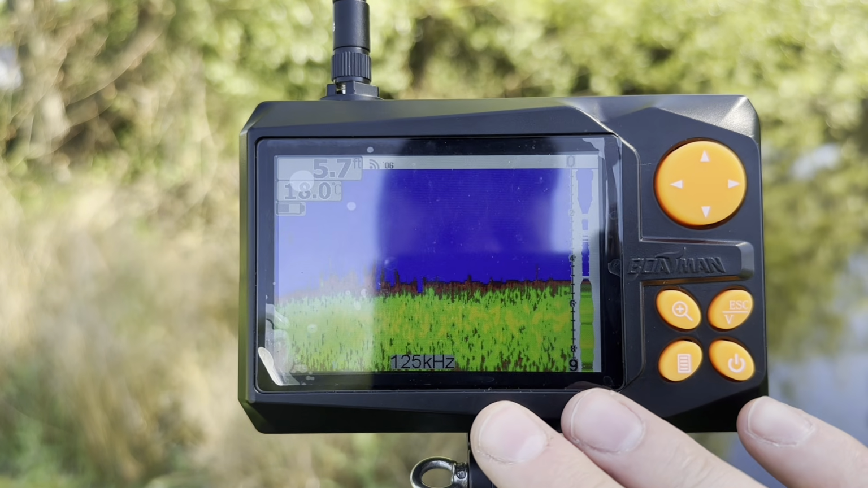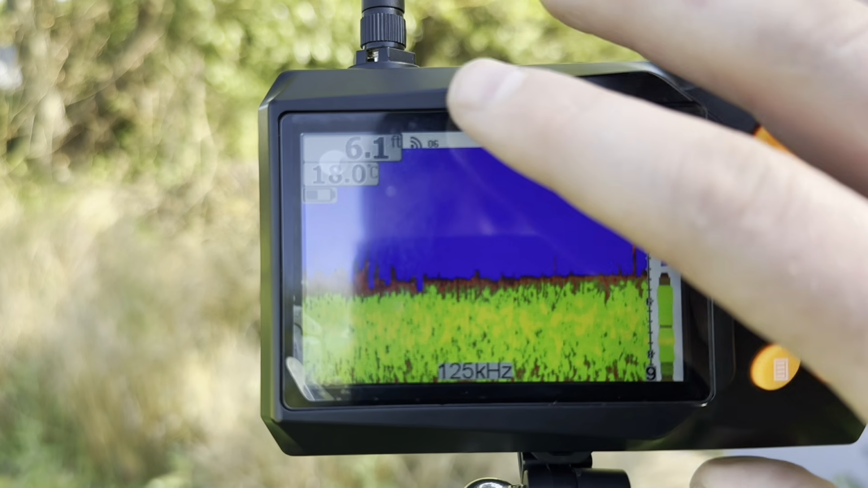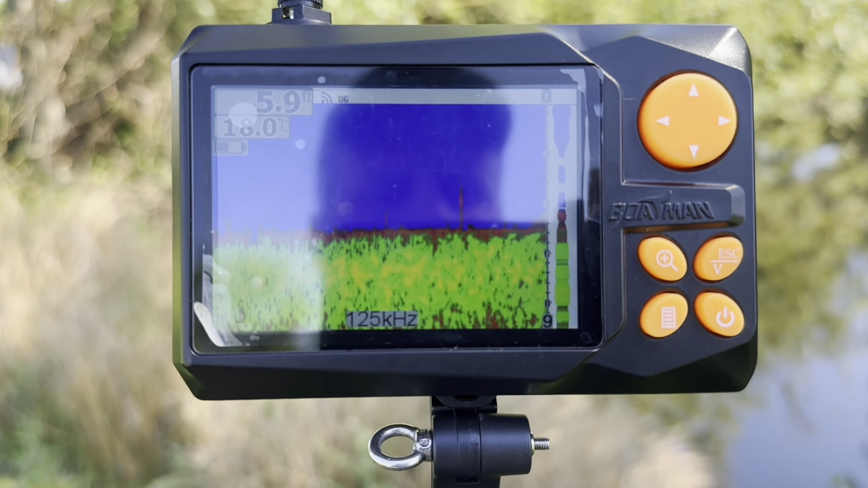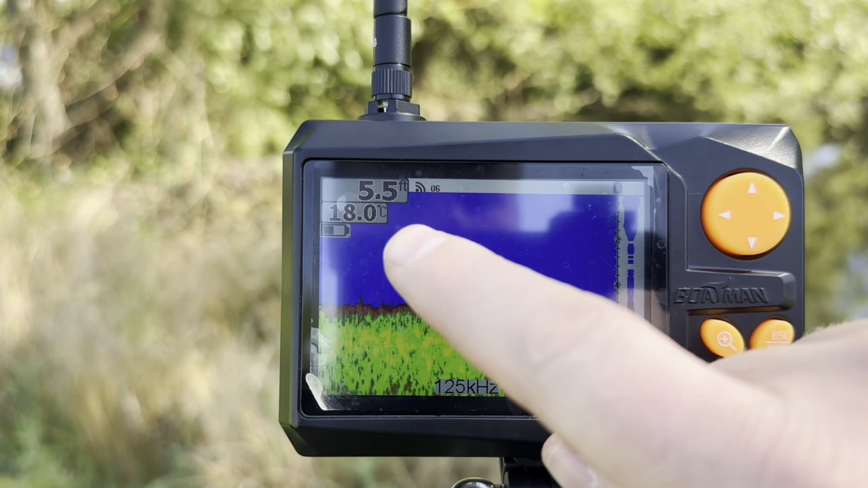So here is our display. And again, we'll start from the top left. We have our foot or our depth reading just here. As you can see, where I am in this little pond here, it fluctuates a hell of a lot. We have the boat in the water, but you will see some bizarre readings, which I'll explain and go through in a moment. So that is our depth reading.